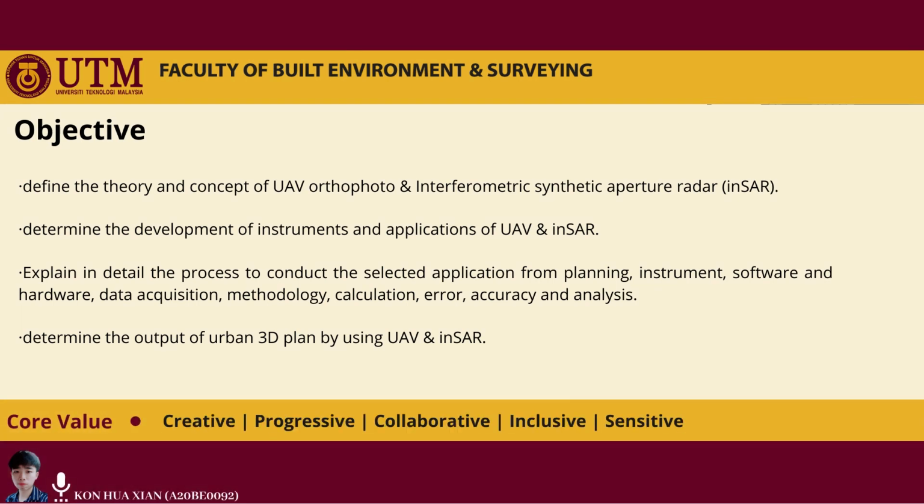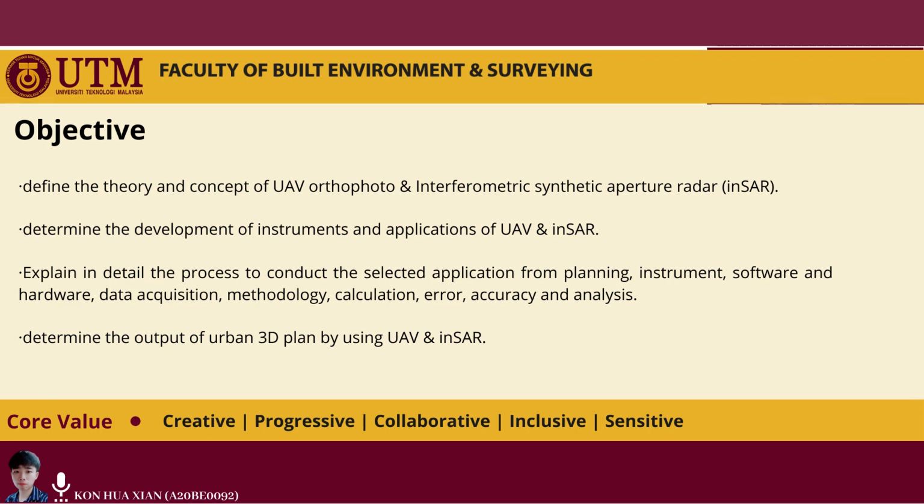Our objectives of this project: the first is to define the theory and concept of UAV orthophoto and interferometric synthetic aperture radar data. The second is to determine the development of instrument and application of UAV and INSAR. The third is to explain in detail the process to conduct the selected application from planning, instrument, software and hardware, data acquisition, methodology, calculation, error, accuracy, and analysis. The fourth is to determine the output of urban 3D plan by using UAV and INSAR.